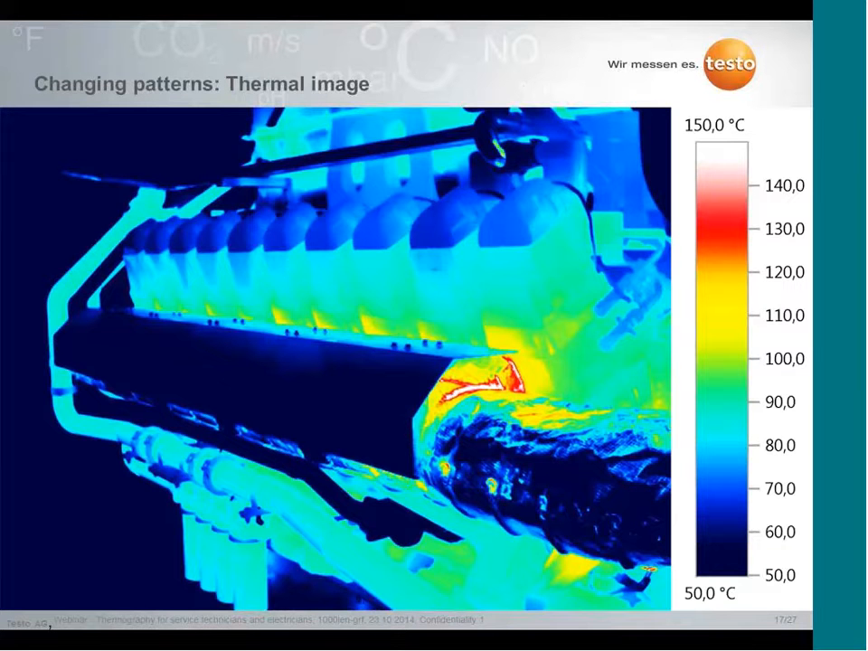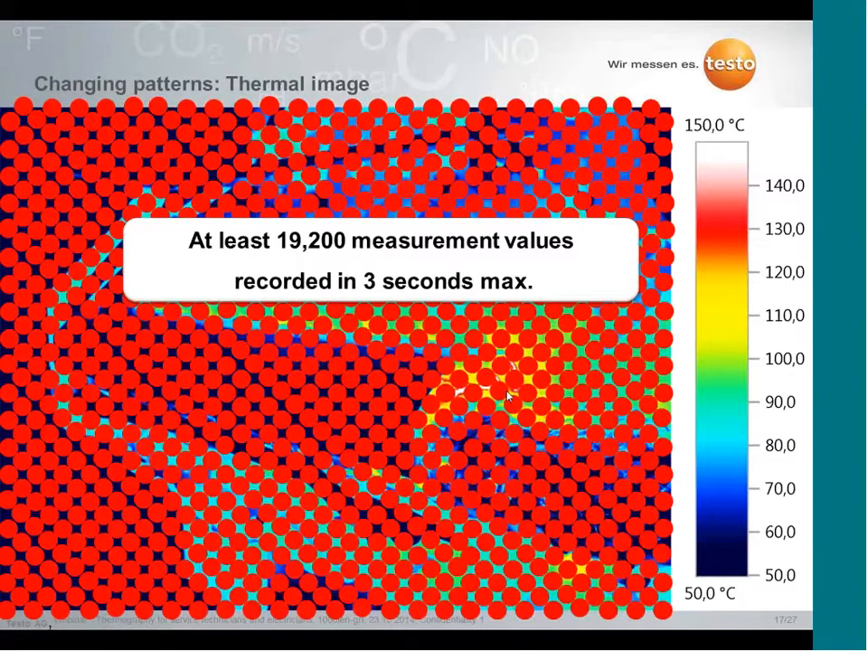So therefore, we try to tell you that it's much better to use a thermal image, like in this example, where you're able to see hotspots, like in this case with 150 degrees Celsius. When you use a thermal image, at first you have at least 90,200 measurement values.